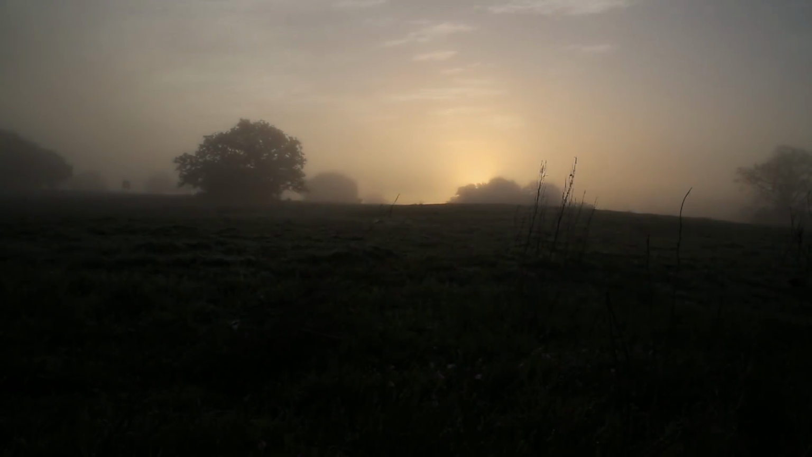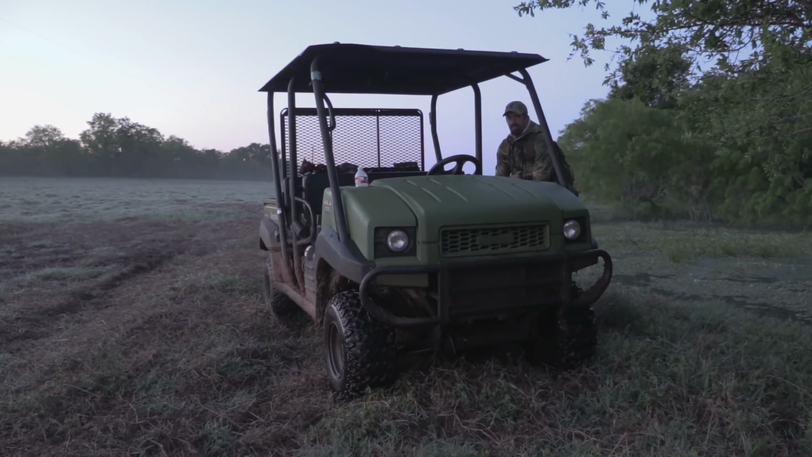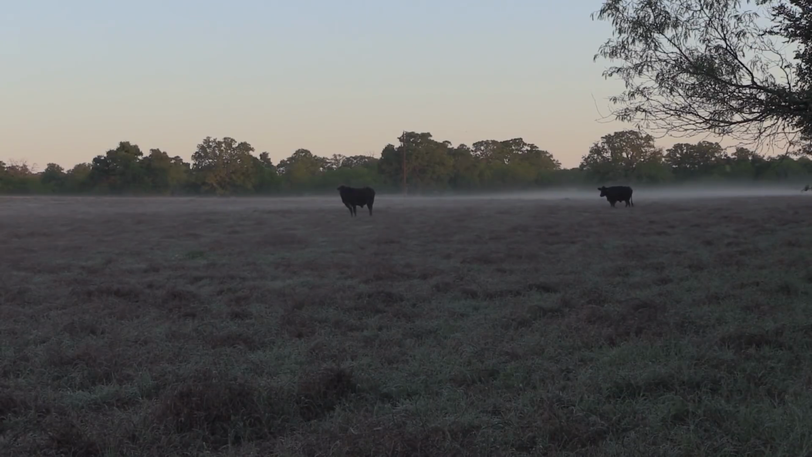The next morning, I decided to try to go after some coyotes. Looks like we got a good morning for killing coyotes. It's calm, it's damp, there's some ground fog around. We just gotta get them to respond and play a little bit.